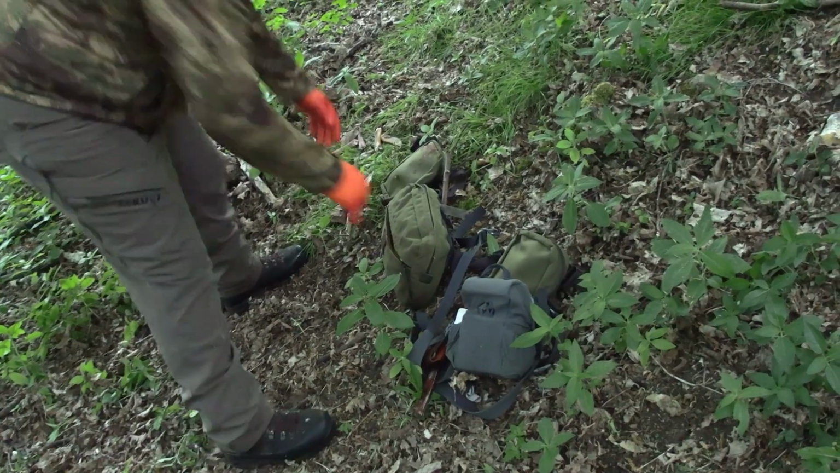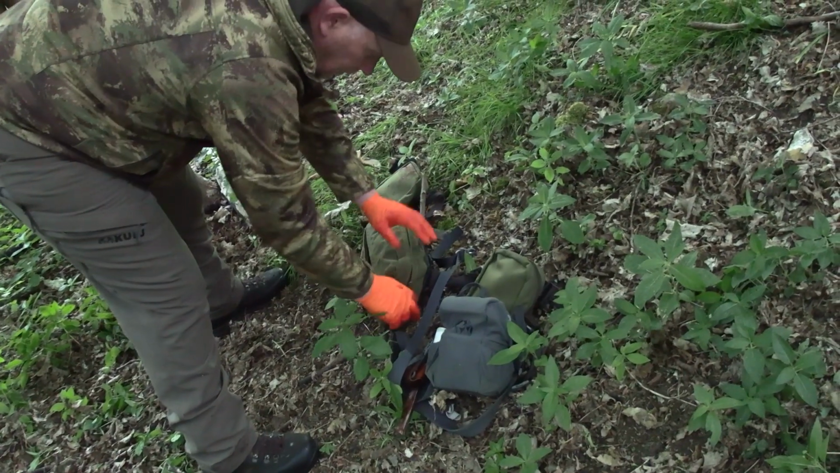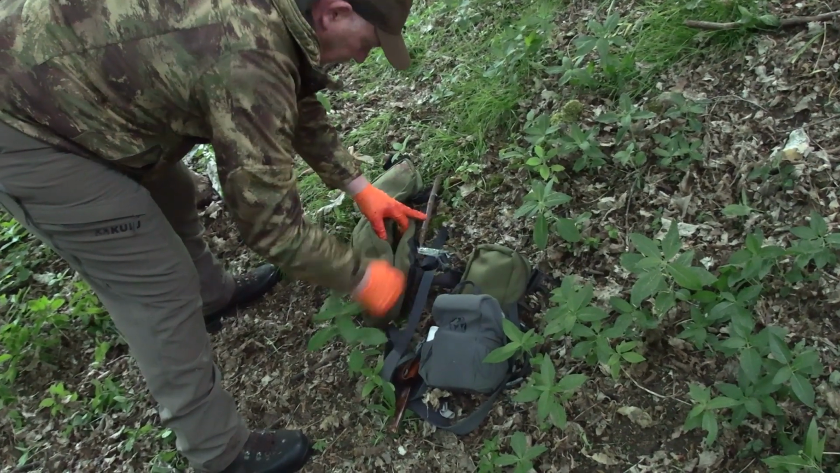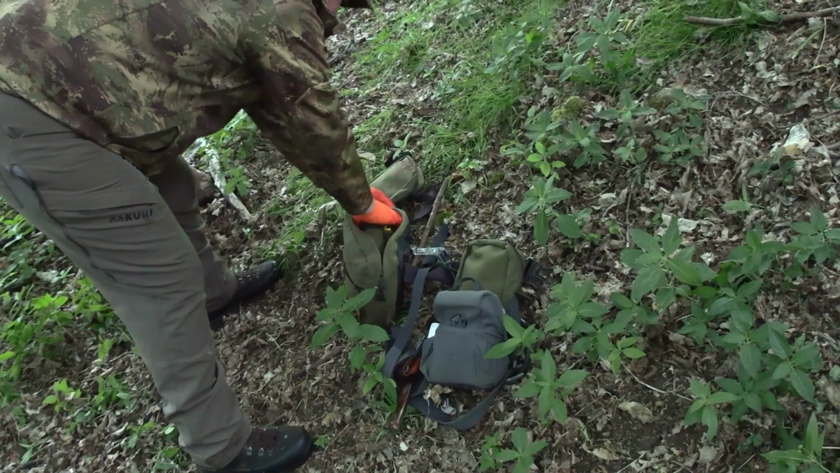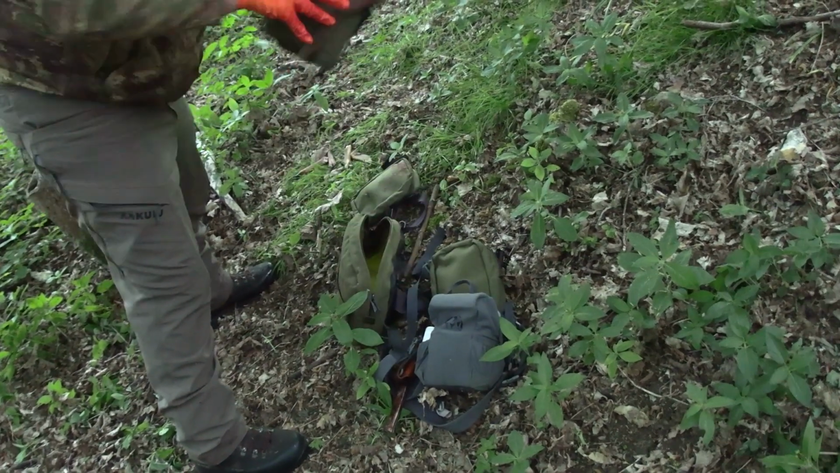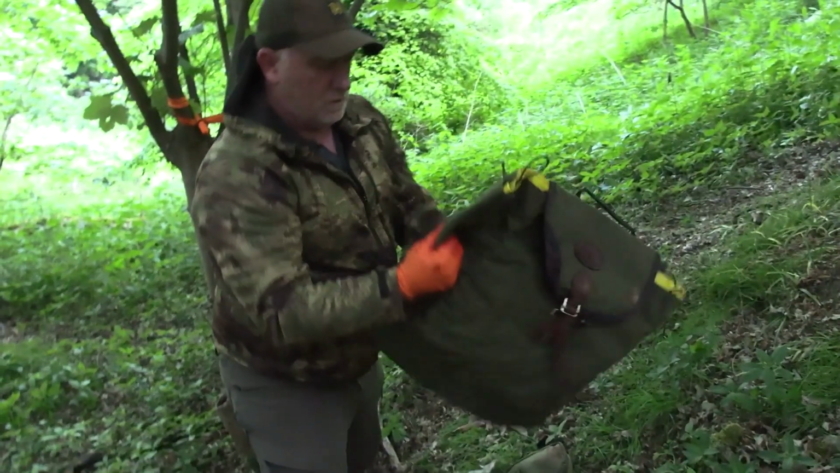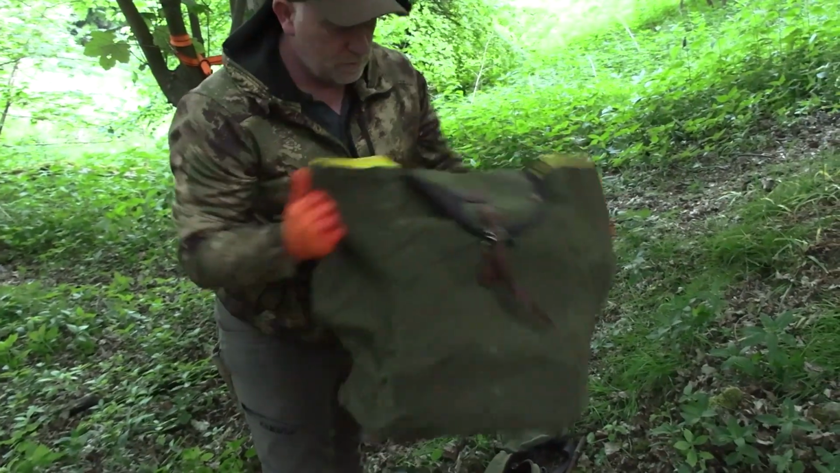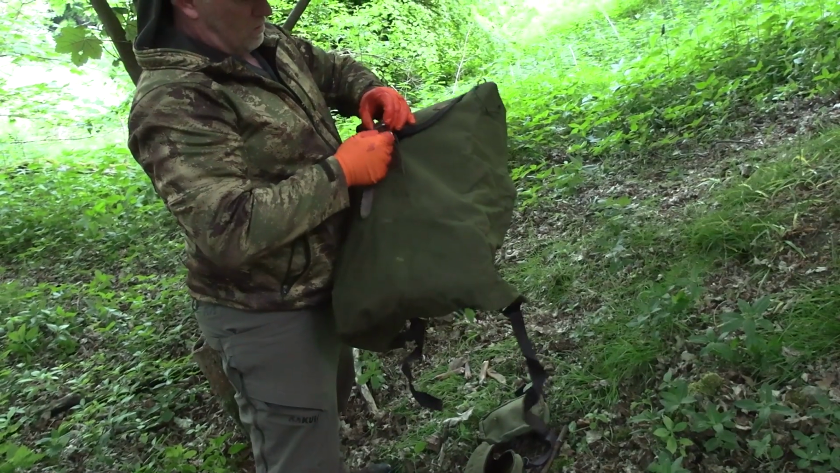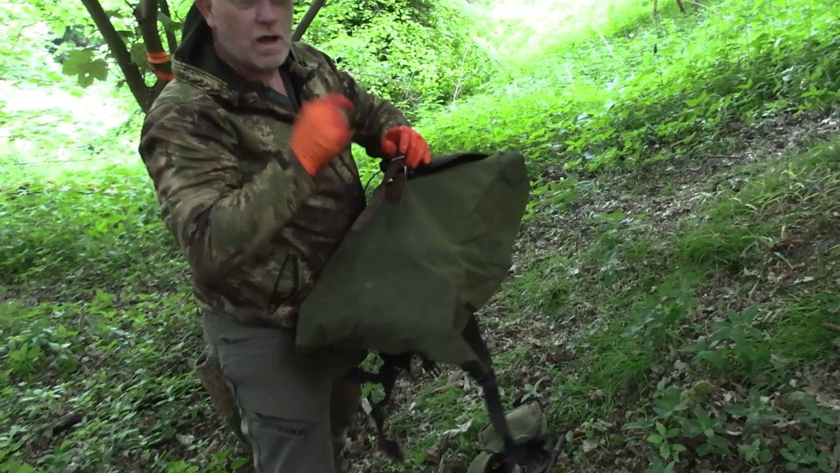Right, so the bag I've got here is the Ogden's row sack, the compact row sack. So we've got the backpack here, and then inside the actual backpack we have our own little standalone row sack. Which I have bought, by the way.